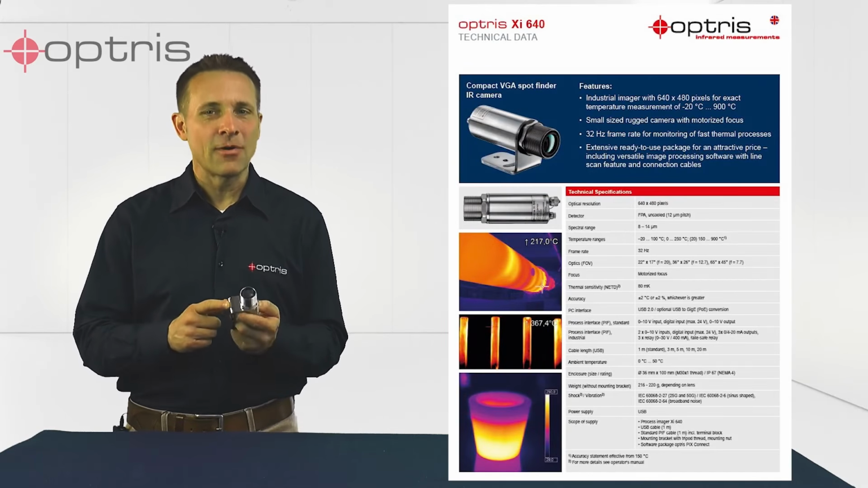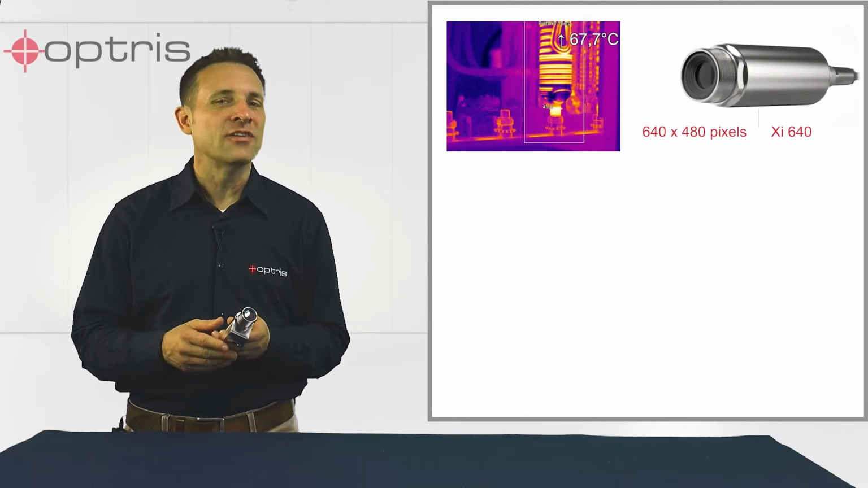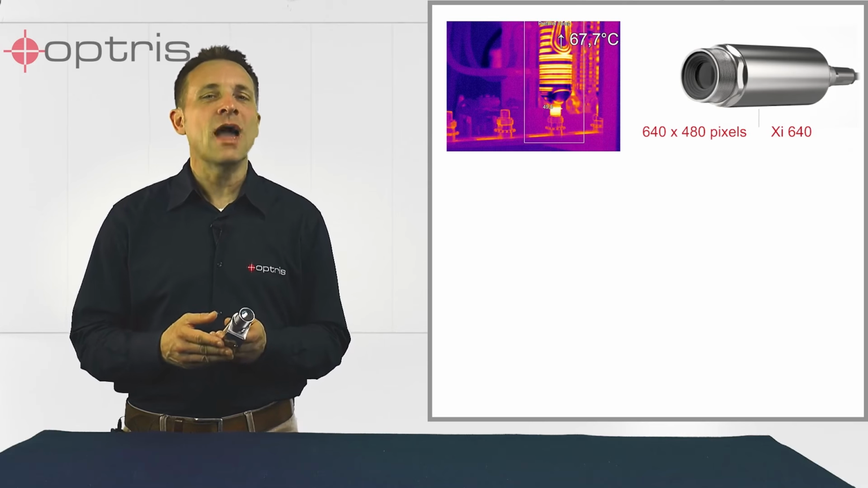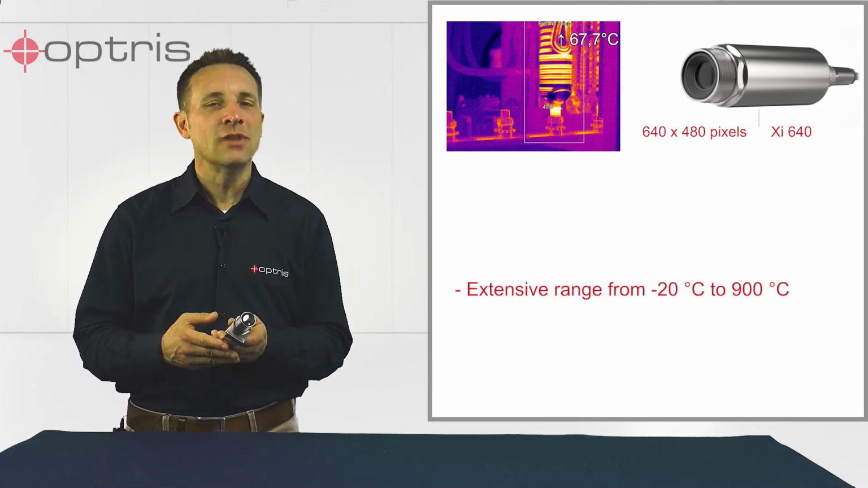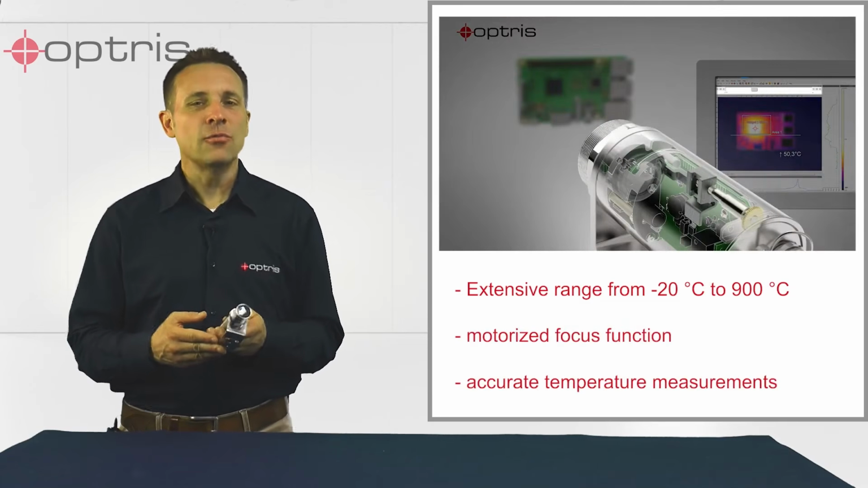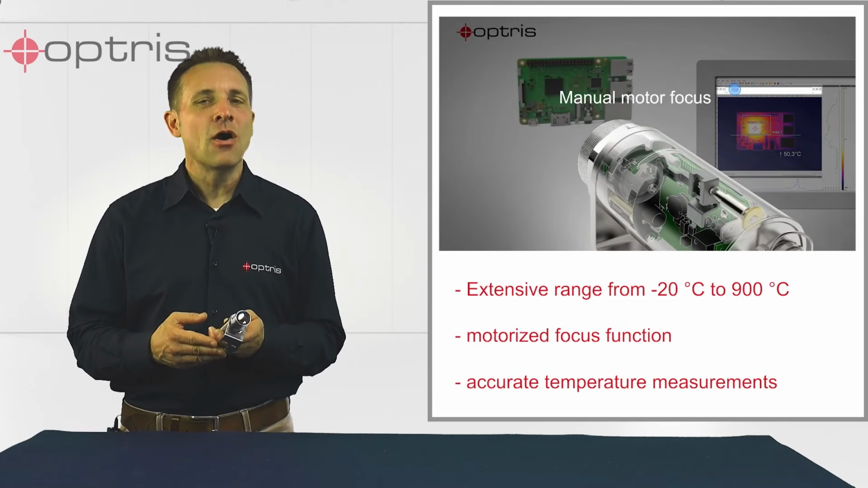This infrared camera features a high-resolution thermal imaging capability of 640 x 480 pixels, enabling it to excel in capturing temperature data across an extensive range from -20 up to 900 degrees C. Additionally, the Motorized Focus function lets users precisely focus remotely on their surface temperature measurement targets.